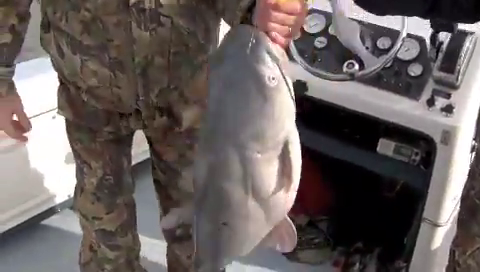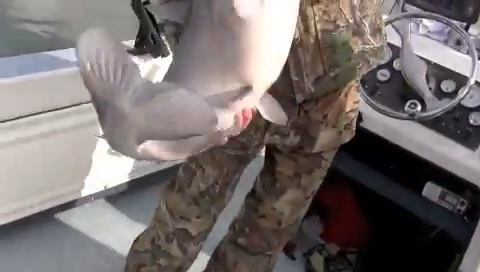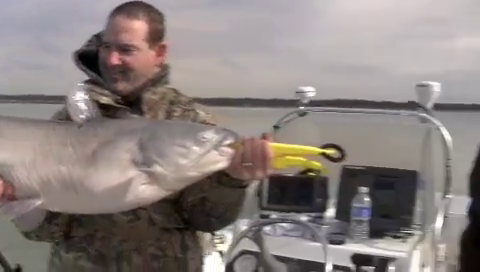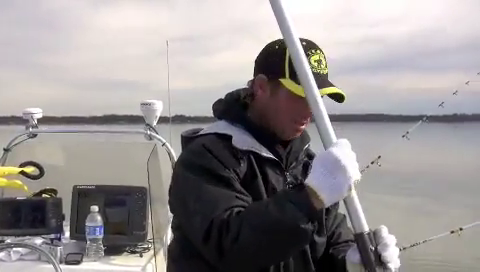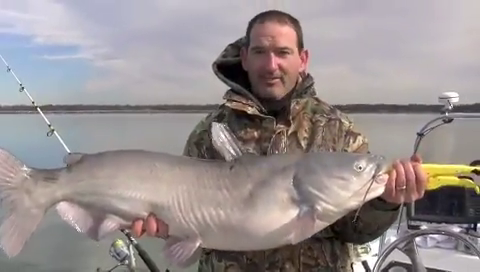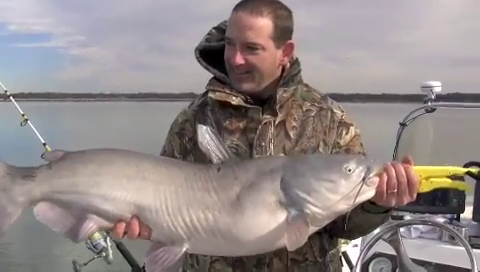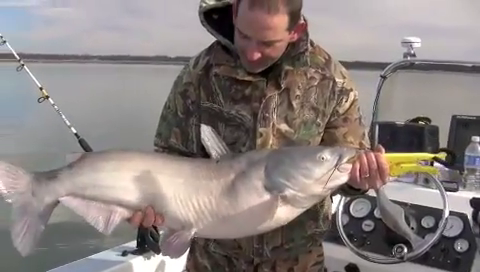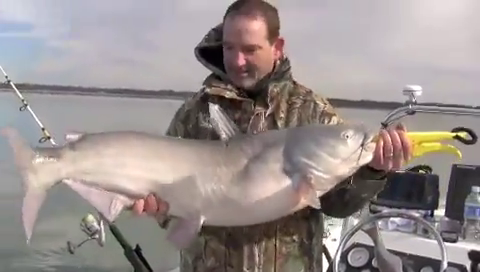Hey buddy, this is what we come to Texas for. That's what we come for. That's a nice one. That's a nice fish, man. Great job, Cody. First fish of the day. You bet. How awesome, Bryce. We don't have the waves beating the heck out of us. You got a big old blue cat. Been here a few minutes this morning, and look at that.